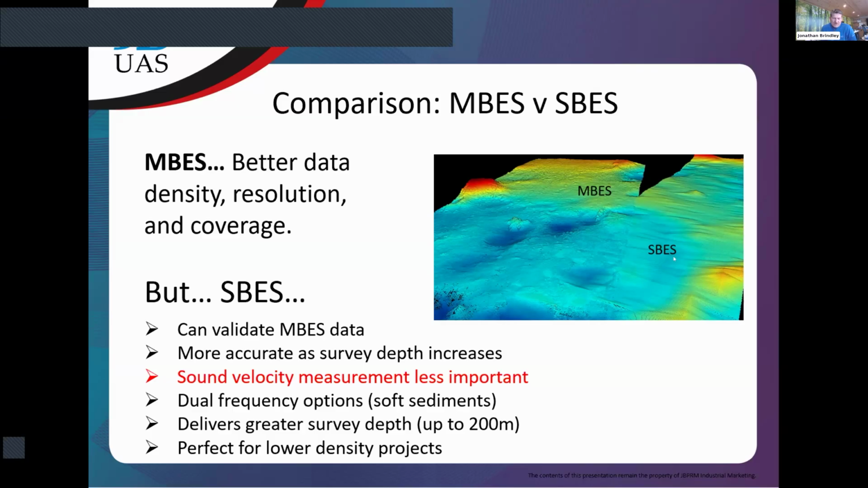This is a trial or test that was conducted by Alexei's team, and you can see that there is a definite difference in detail between the MBES and SBES. So it's evident that there is more detail, better resolution, and data density, which you would expect. But seeing it, I think, is quite important.